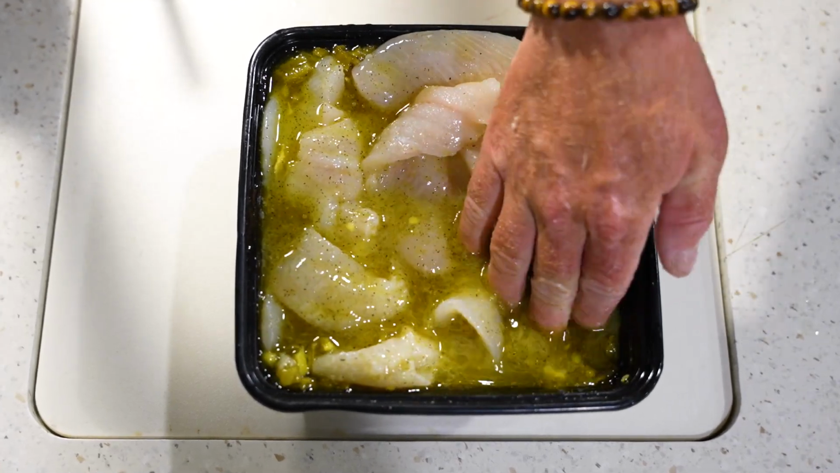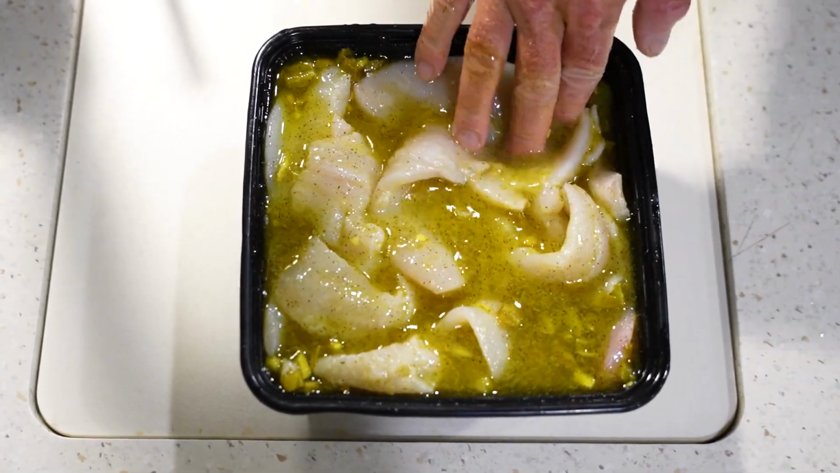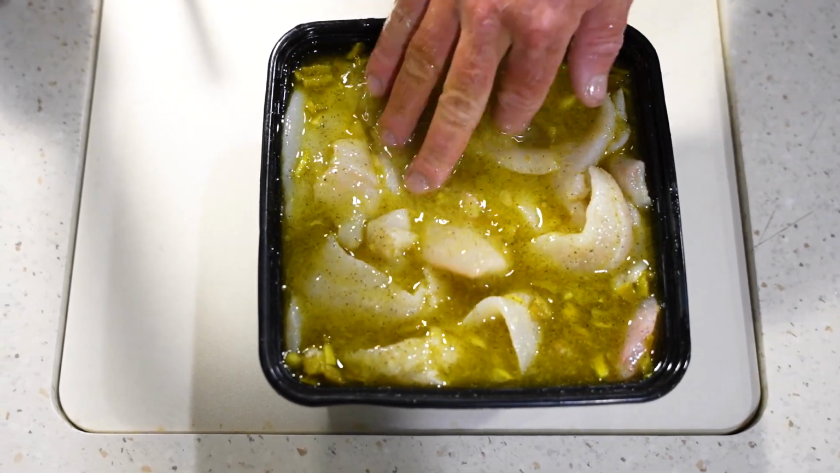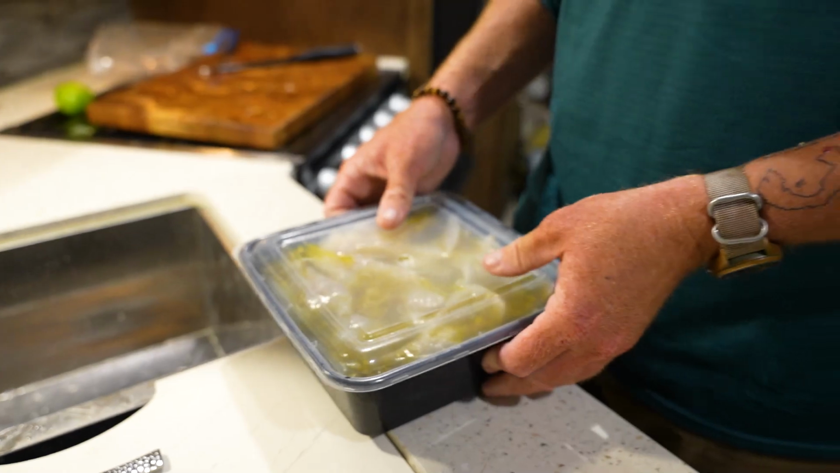Man, look at that. All right, got all the crappie in there in the marinade. It's perfect. The amount ended up being perfect. We're gonna put the lid on this, and then this is gonna go in the fridge.